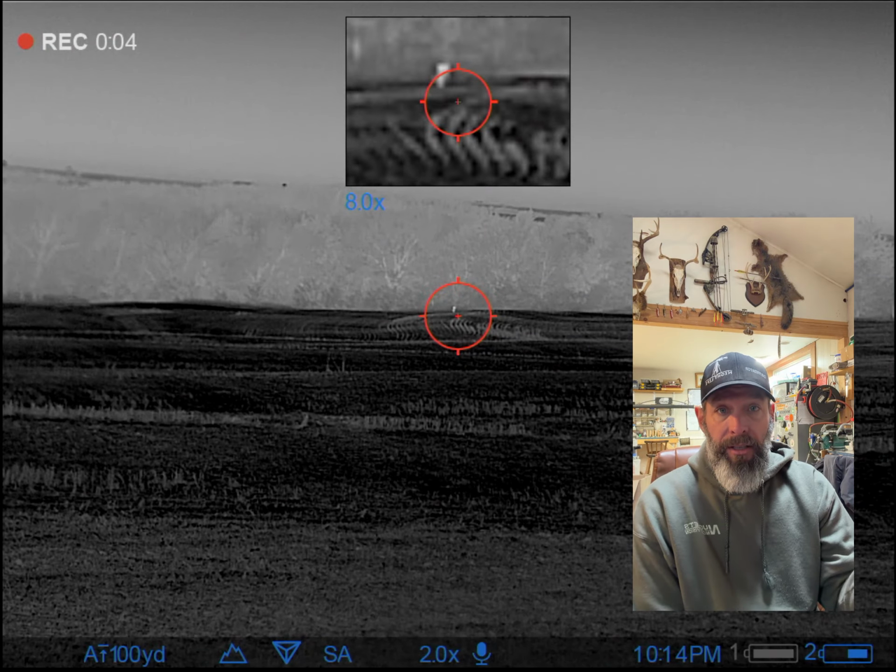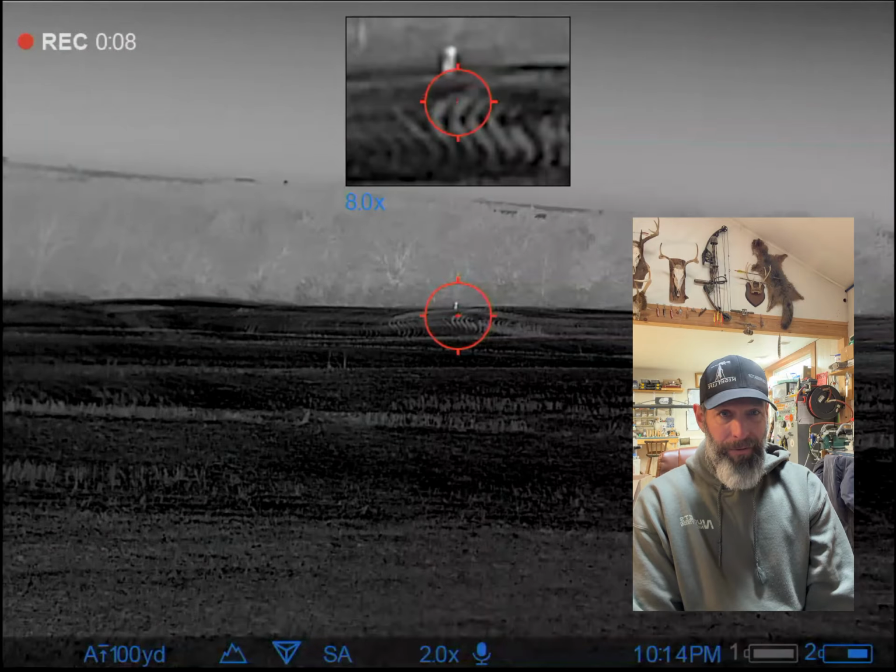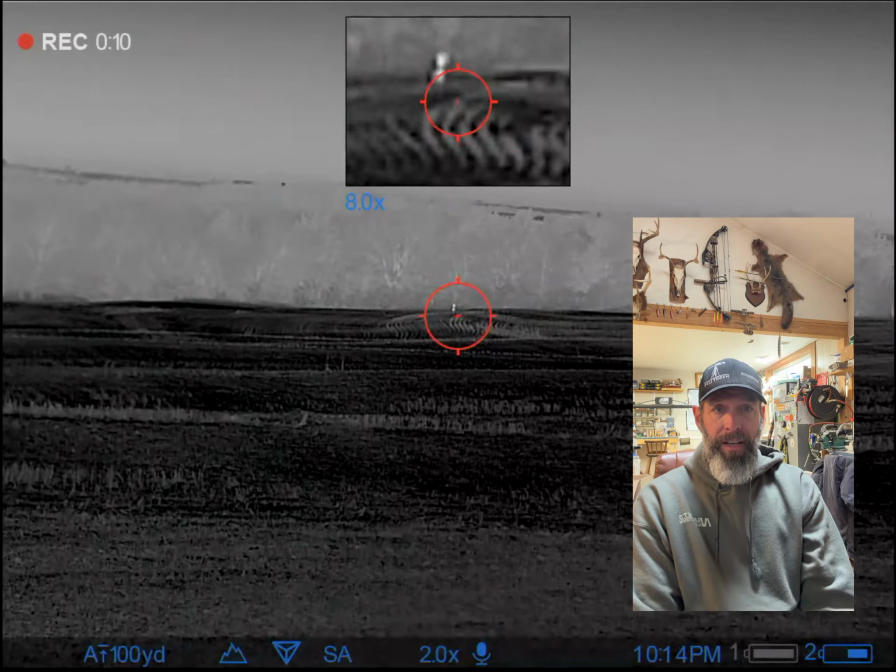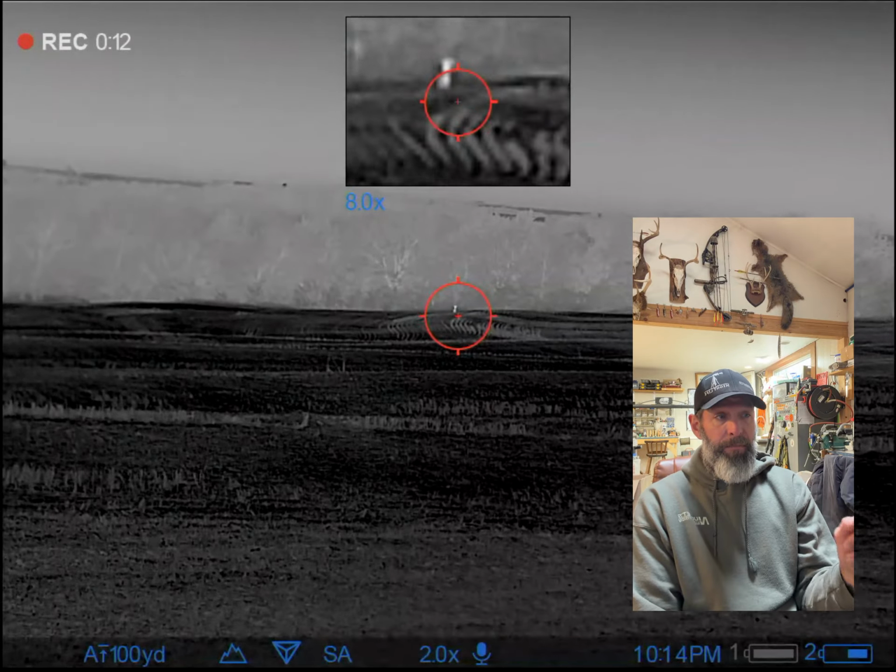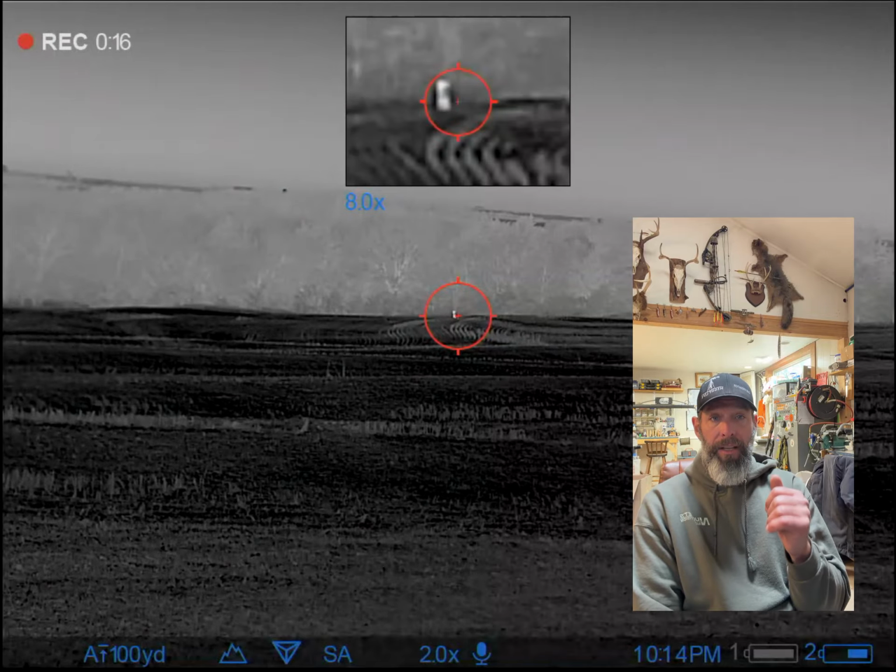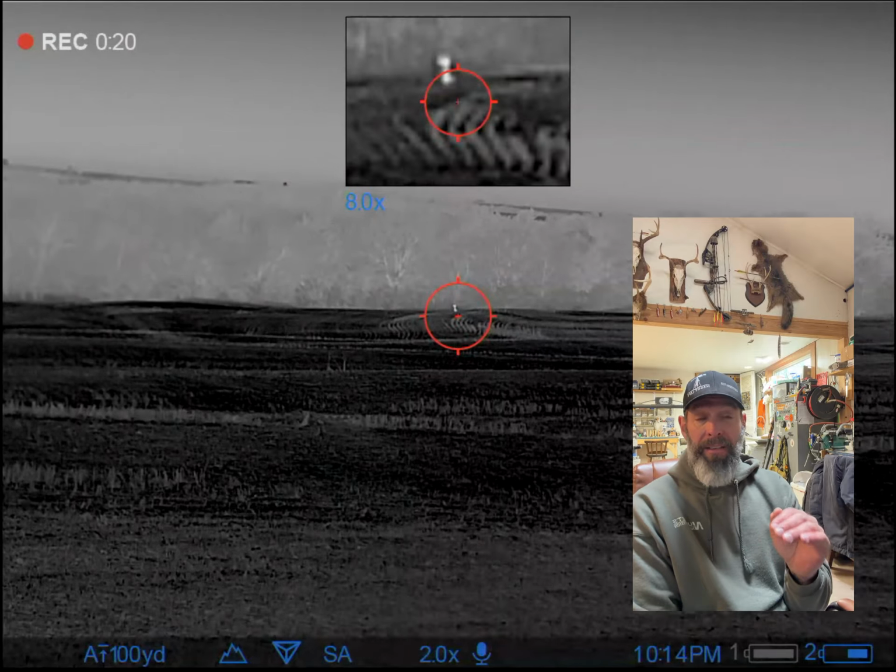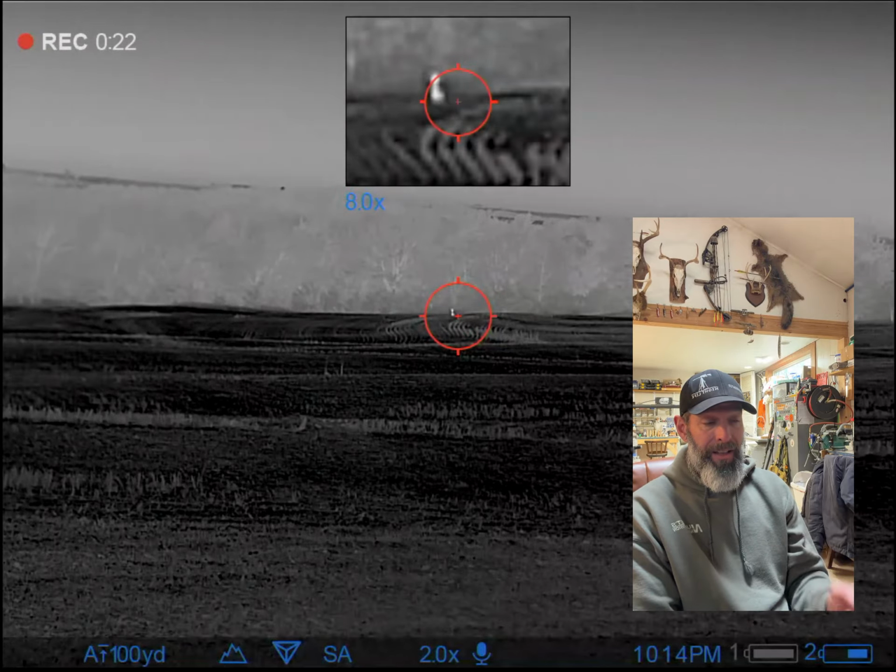So I can clearly see commitment. Coyote's coming. He's coming. So this is about 5 minutes long. It's a little bit of a hike. I know how big that field is. One thing I like to do if you don't have a laser rangefinder, simple things you can do before you even make a sound showing up on stand.